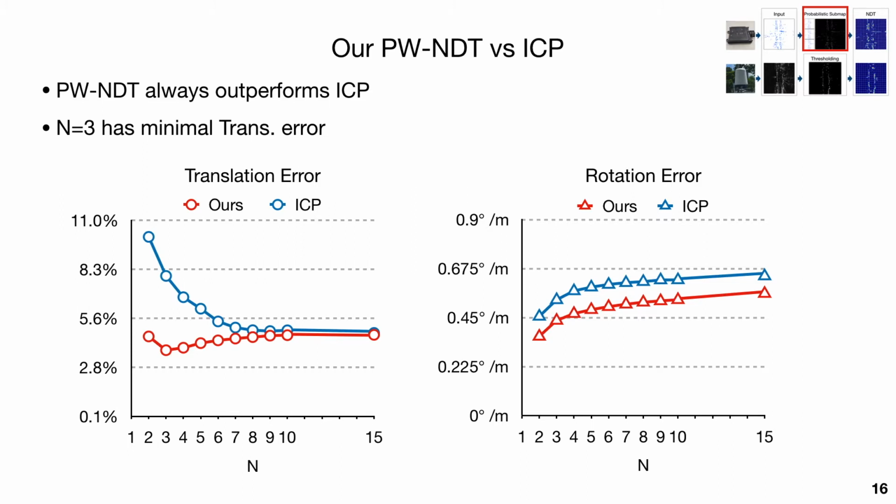The reasonable explanation is that the quality of the probability submap is highly dependent on the uncertainty estimation of ego velocity. So as N increases, the error of uncertainty estimation also increases, which makes the performance of PWNDT and ICP get closer.